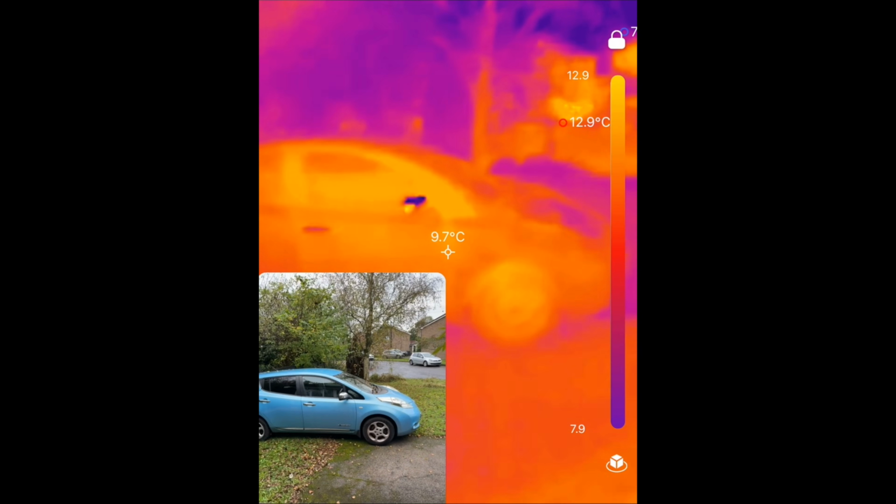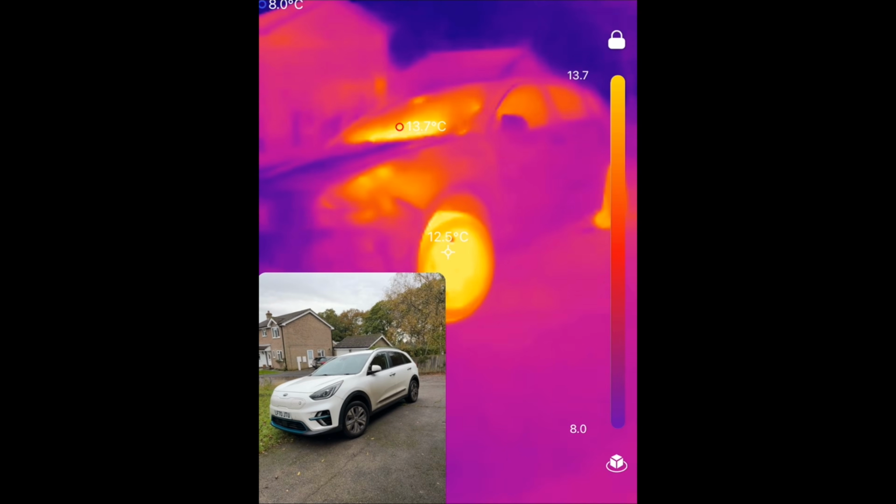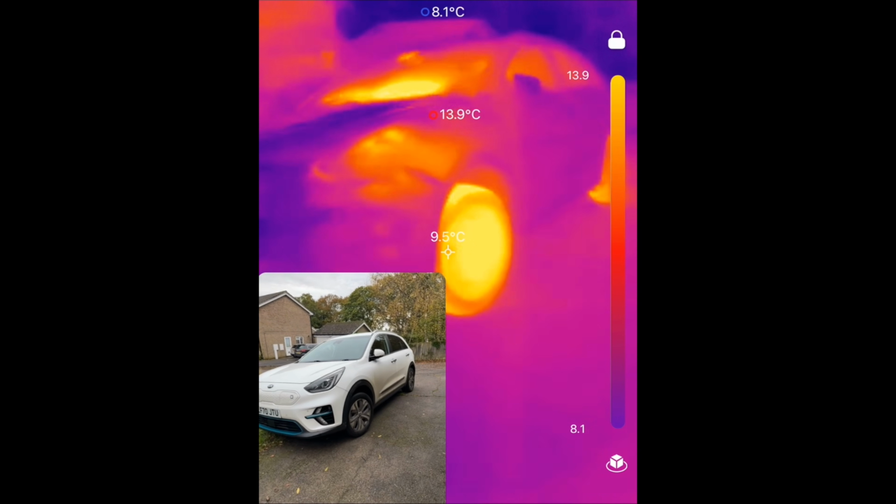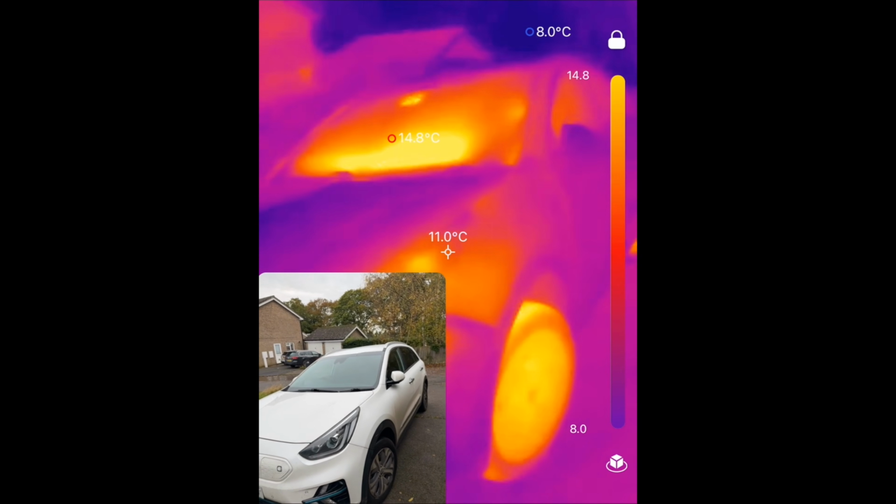So if we just go outside, my wife and daughter have just returned, it being an electric car. There's no engine, so there's no inefficient heat loss going on under there.